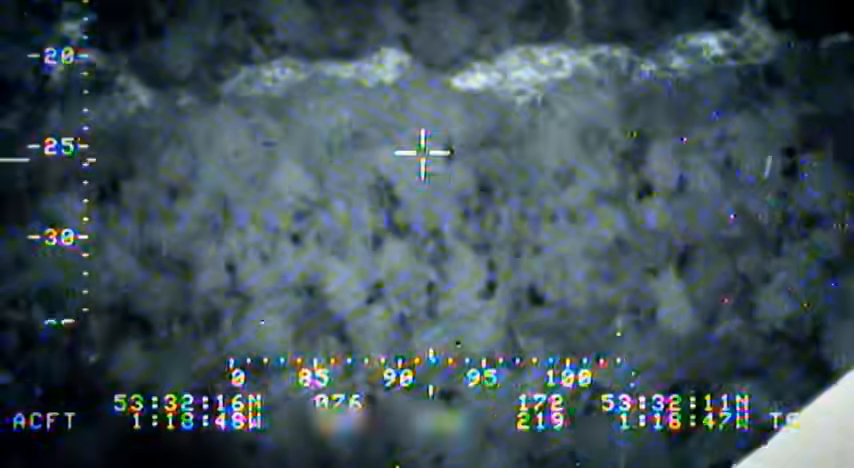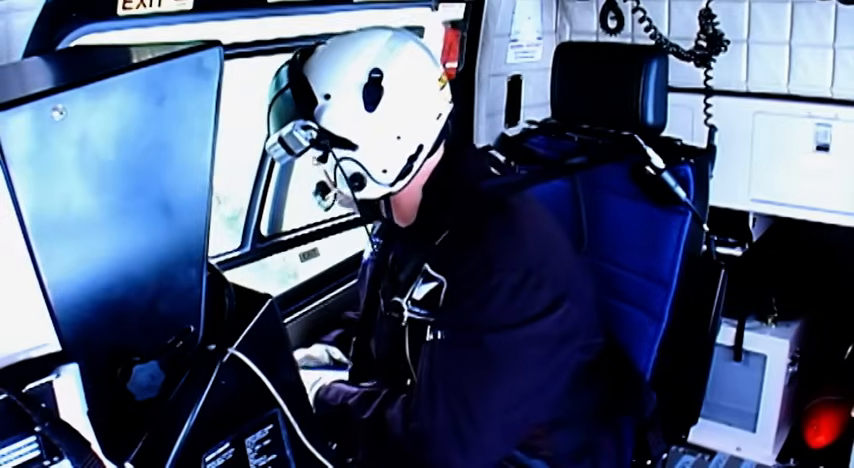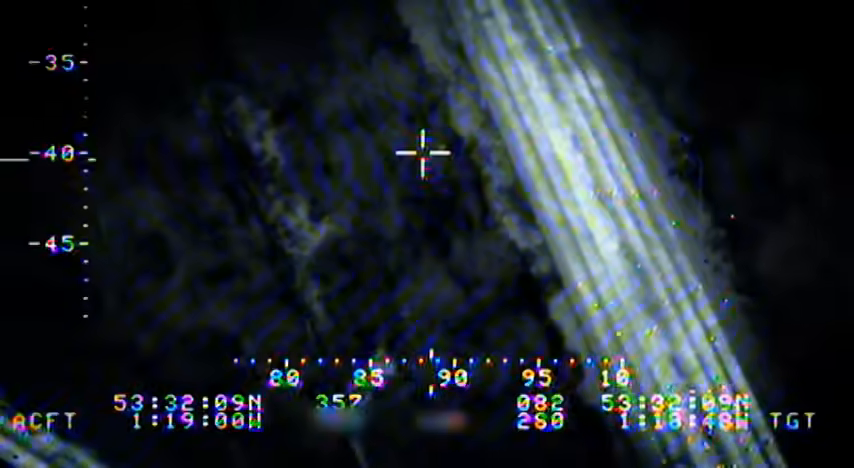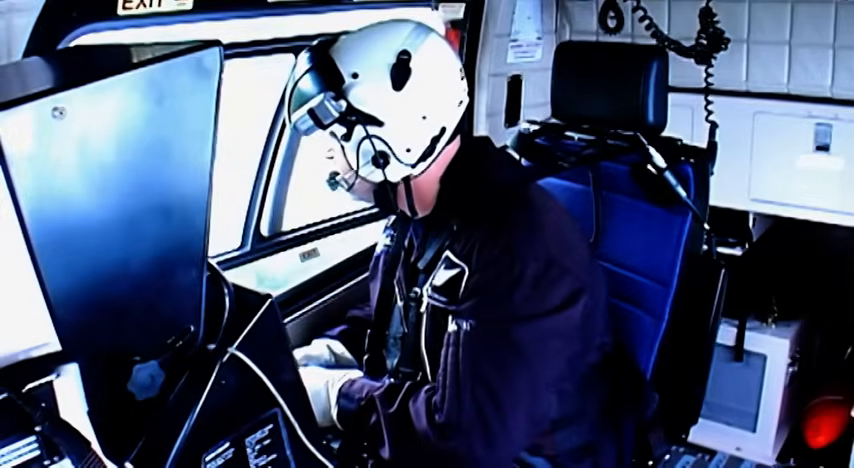99, we've got visual again. It was a warm day. It was giving off quite a lot of heat. We were able to see him and keep contact with him, and ultimately talk the Bobbies into where he was. Yankee 99, it's obviously seen you. He's come back out of the trees. He's now on the bank towards you.